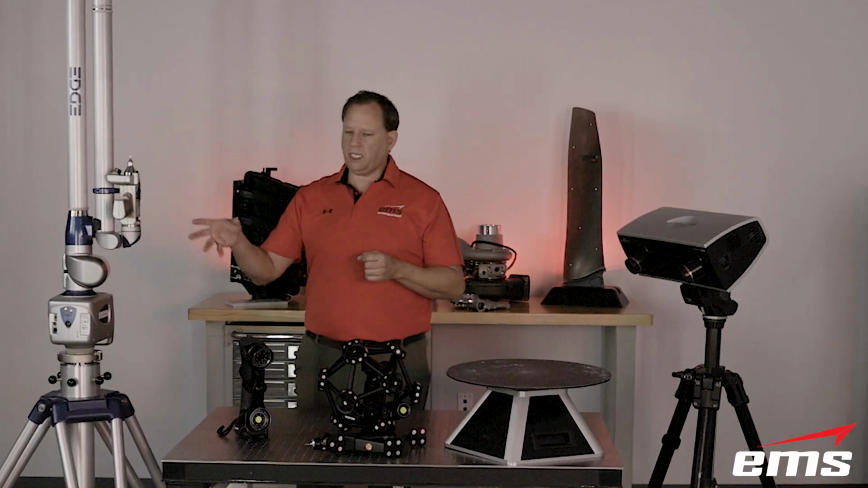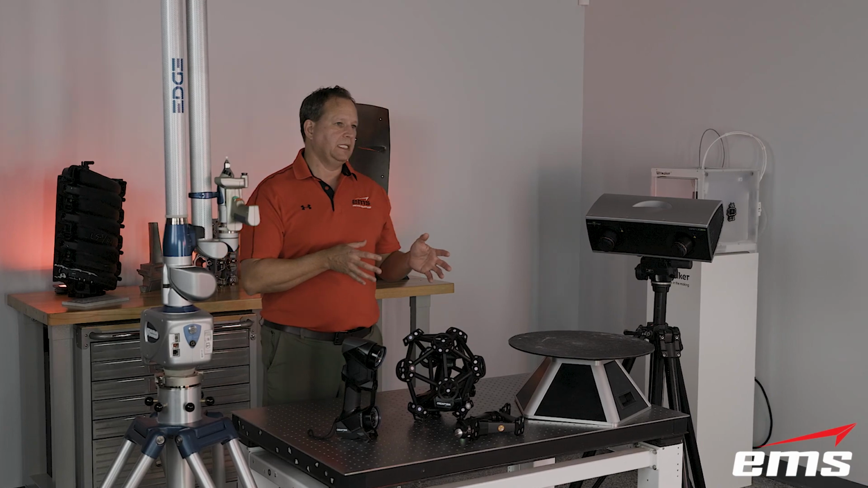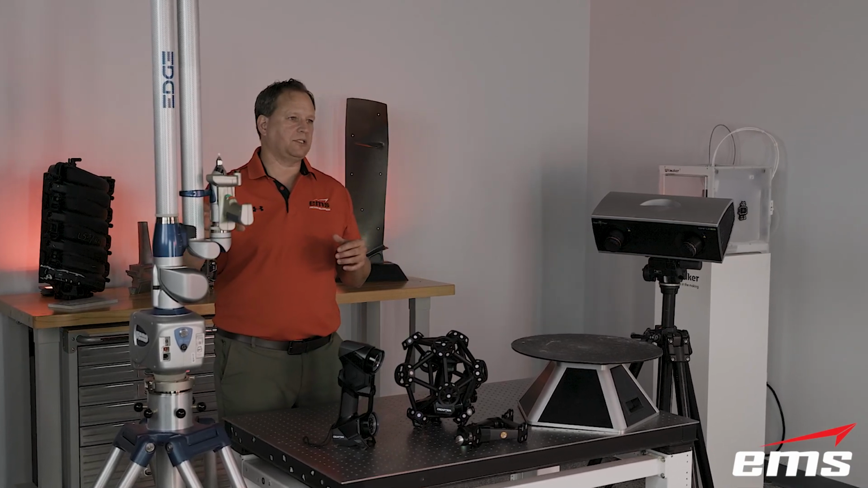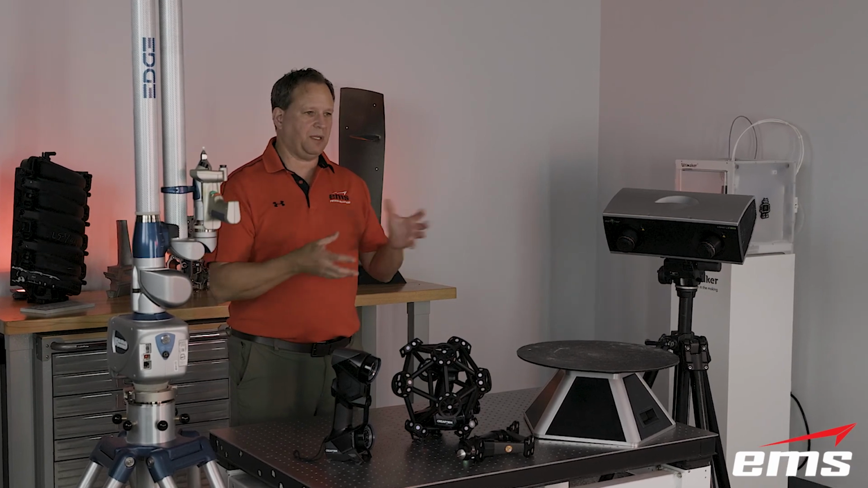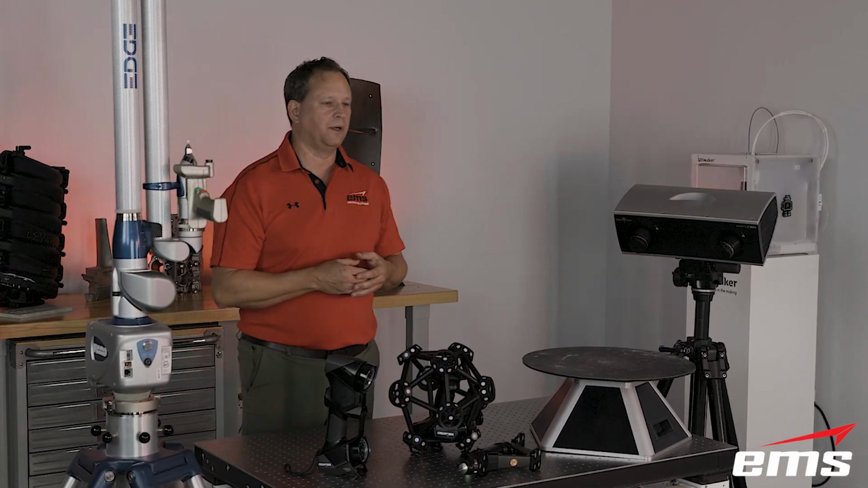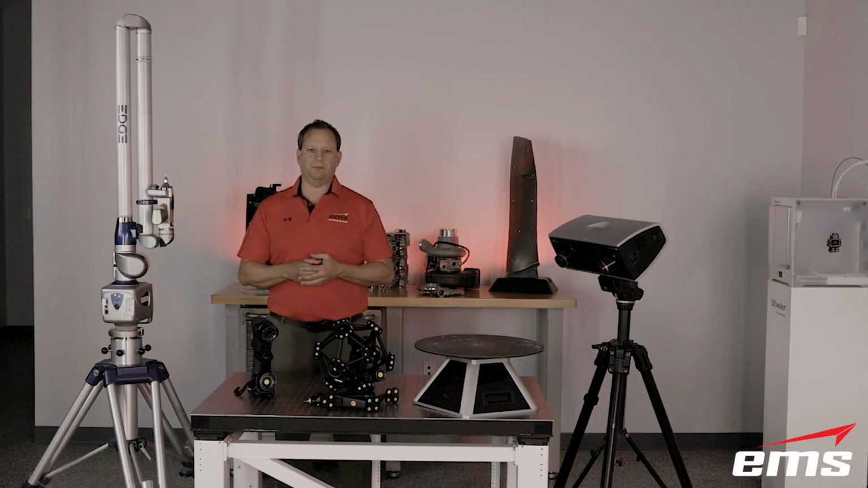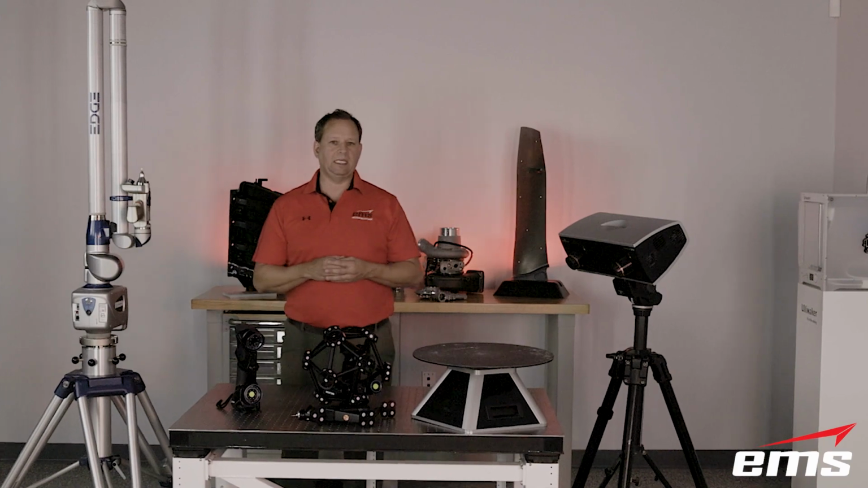When you get into ARM systems, there's really not a lower end system. They have ARMs that don't have lasers, but most people are buying them with lasers. There used to be a little desktop version of these. I don't even know if they make it anymore. But most of these you're going to be at 50 to 100, 125 grand.